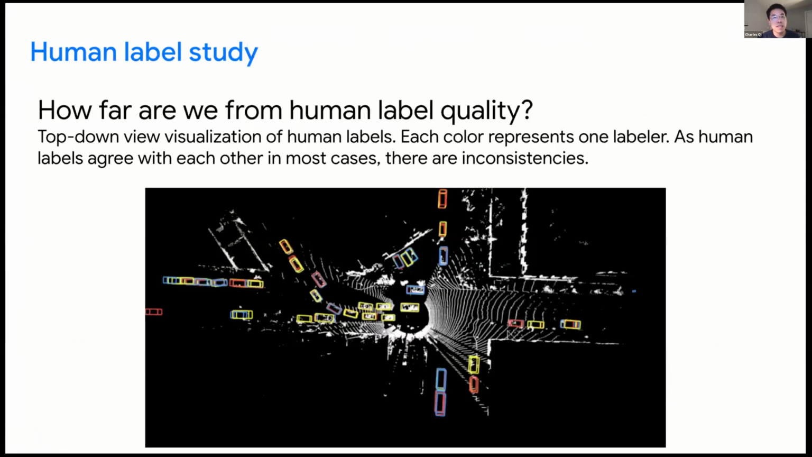Remembering that at the beginning, we wanted to pursue a model that outputs near-human-quality perception, with this high performance, we want to understand how far we are from human labels. So we did a human label study on 3D object detection. We selected a few sequences from the Waymo Open Dataset, and we asked 3 different labelers to independently relabel each sequence from scratch.